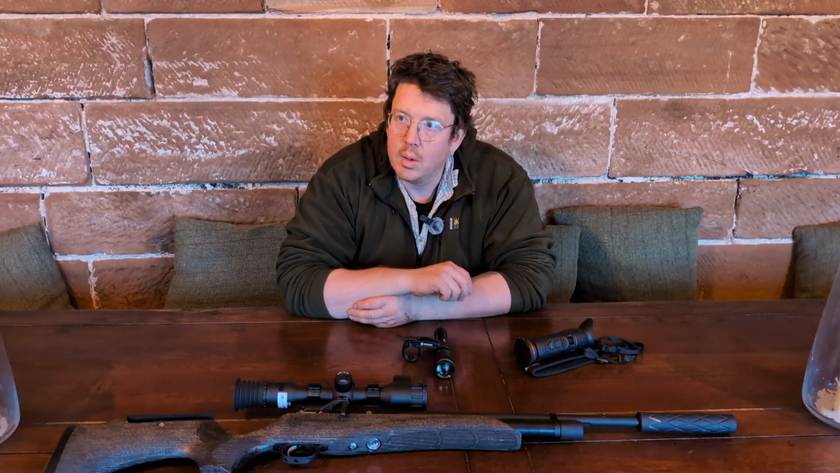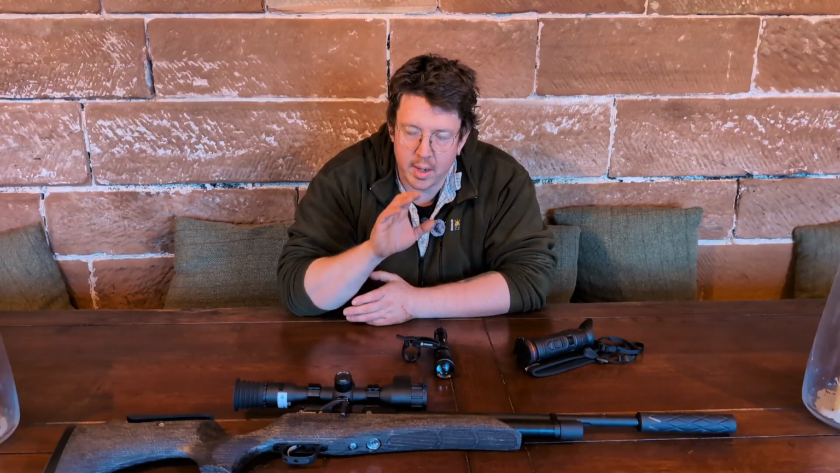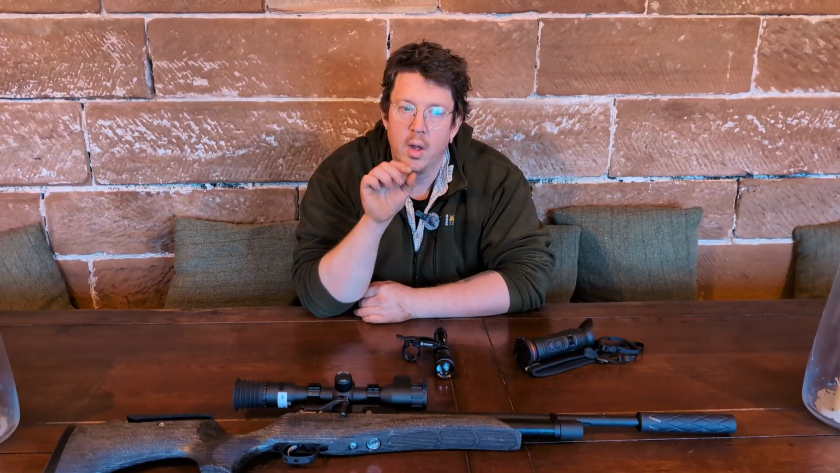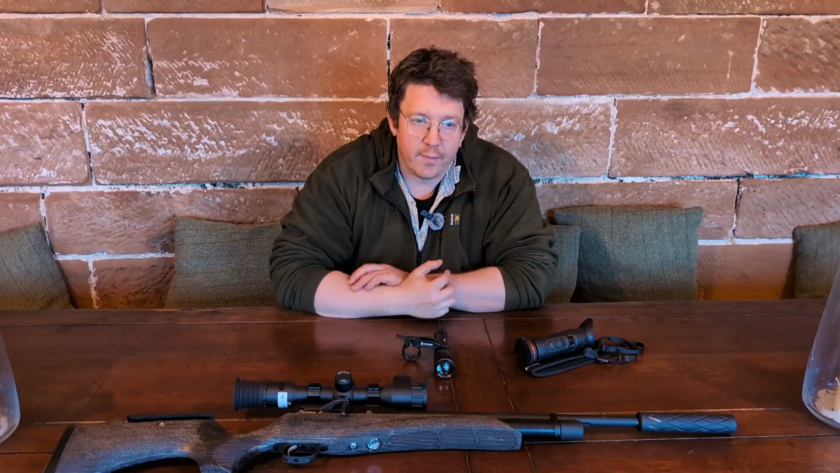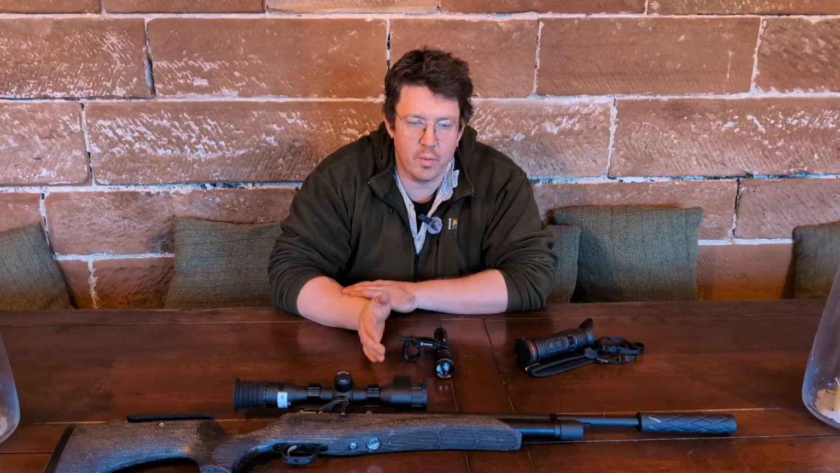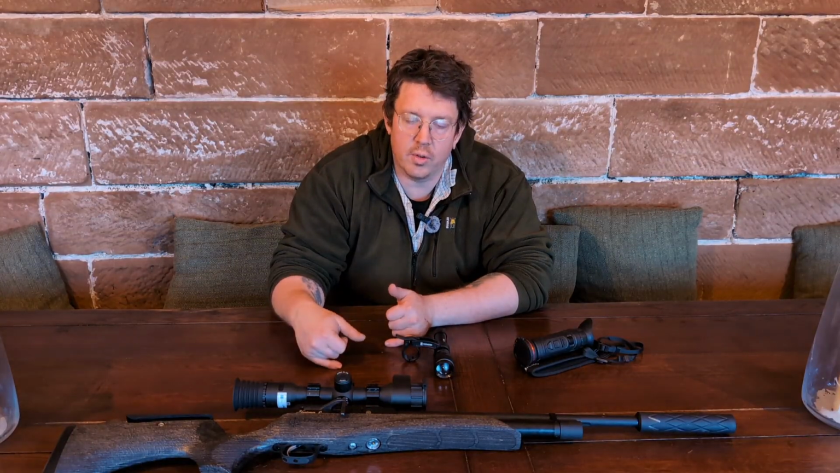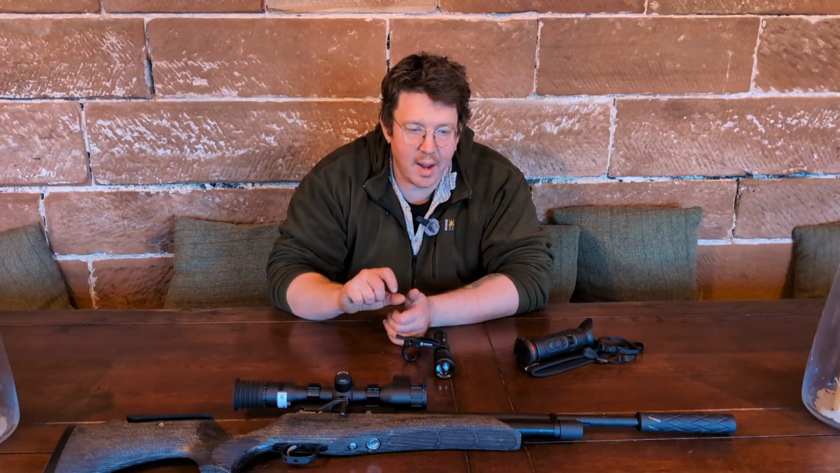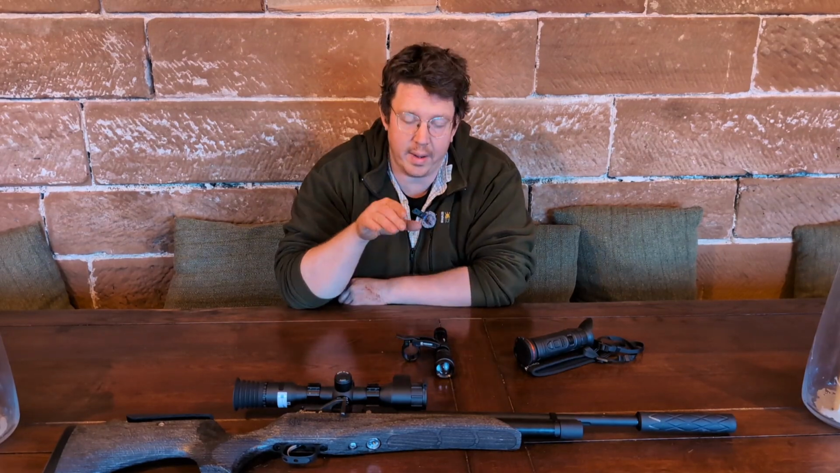A quirk of the scope is if the mounts aren't really nicely, perfectly torqued, the rangefinder box goes off the center of the crosshairs. At first, I found it really annoying, but then you realize that it means you can range a similar distance to what you're trying to shoot, and then dial in so you're not actually causing rabbits to twitch by hitting them with the laser.